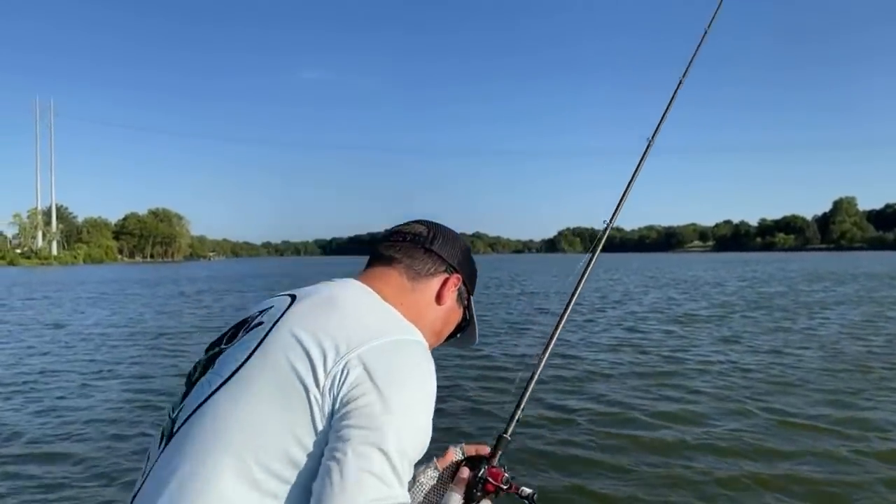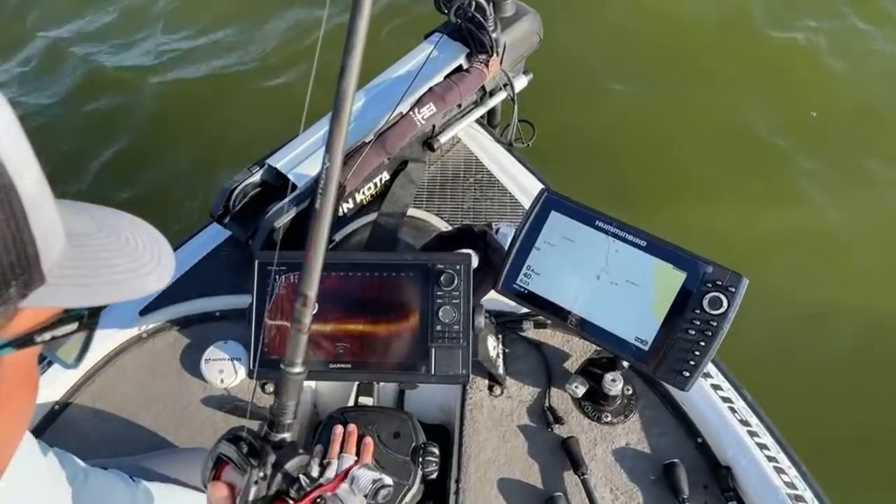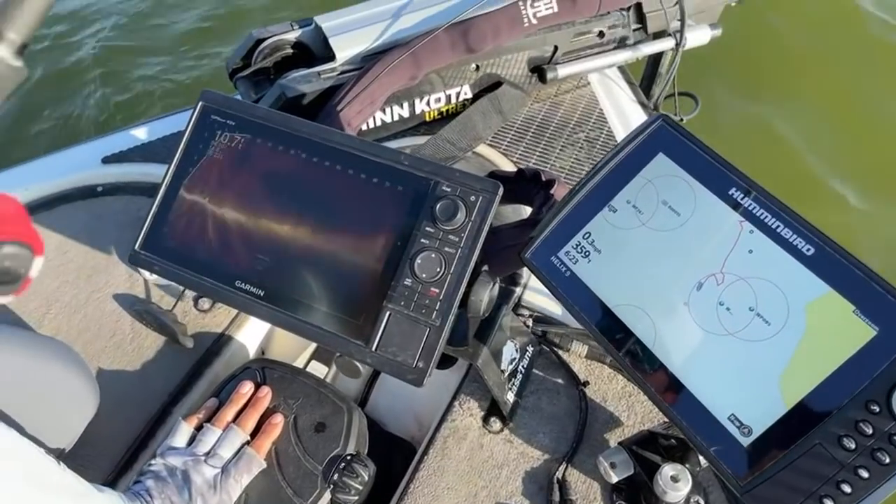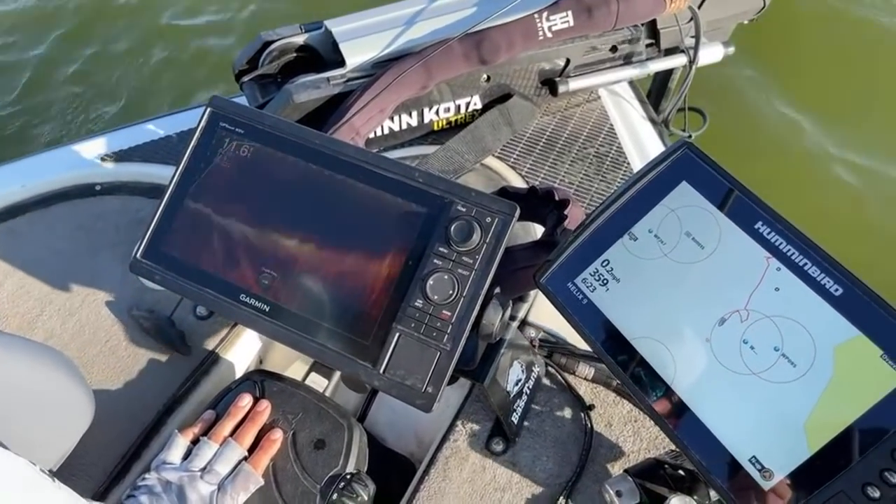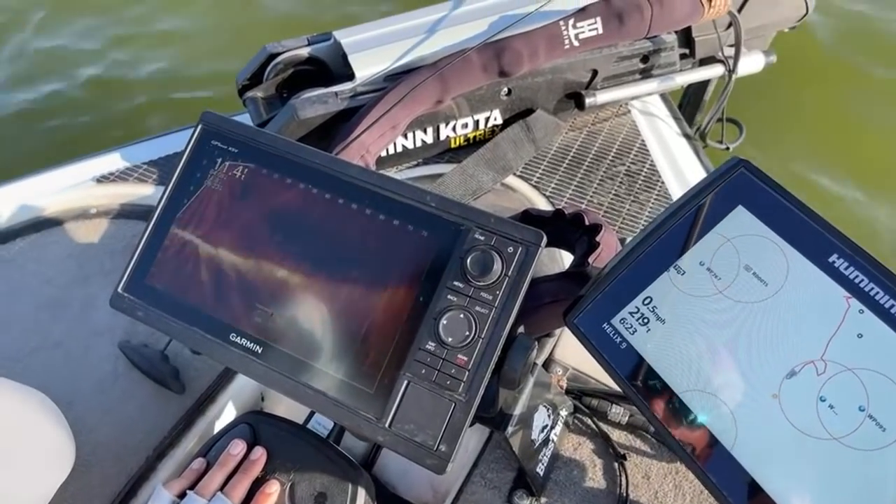Still some fish up there. If we take a look on the screen down here, you can see at the very end of my cast, and I'm kind of even a little bit far away from it, but I'm doing that on purpose. You can see, and it's really fuzzy on this when you get shallow water on this live scope, but you can see